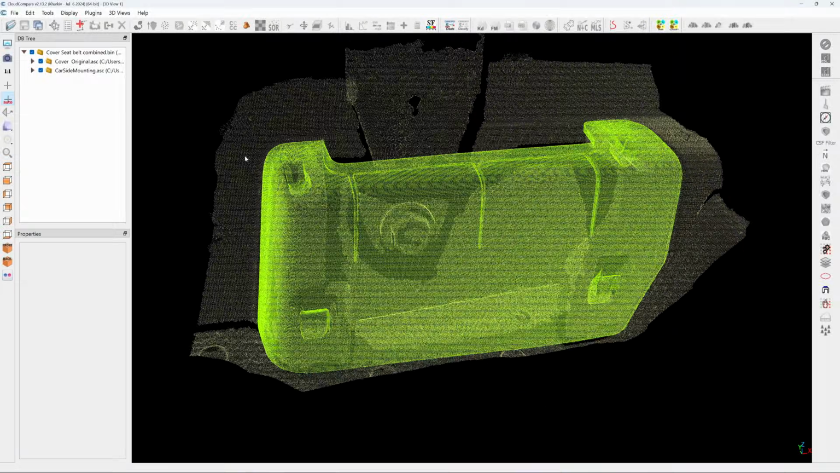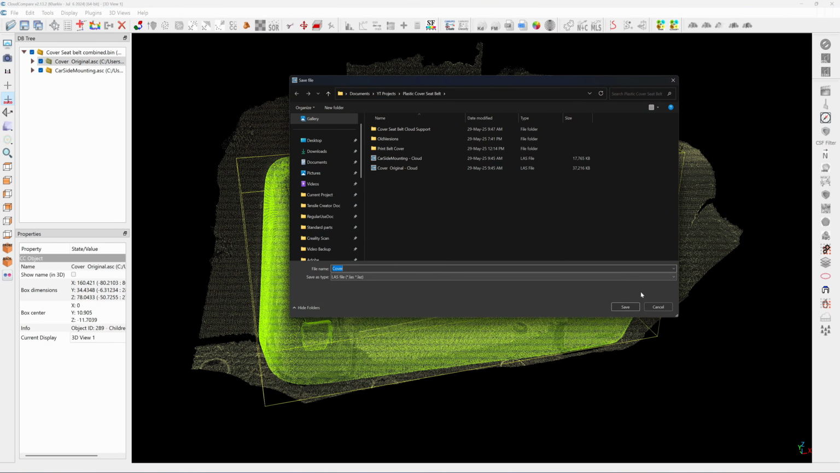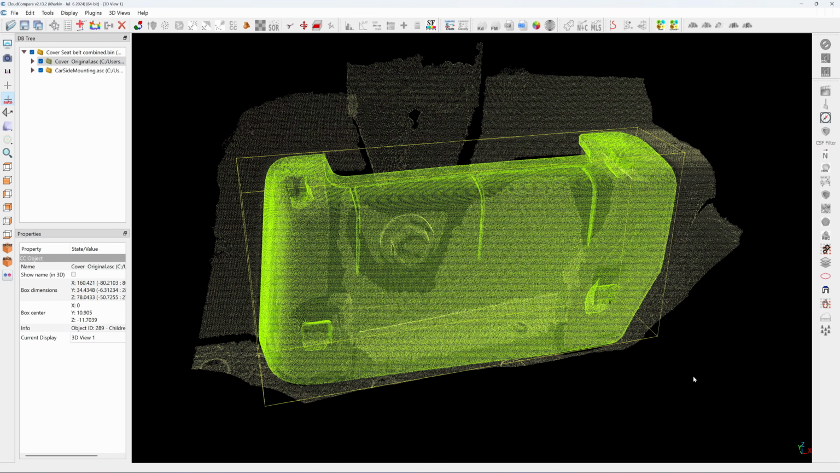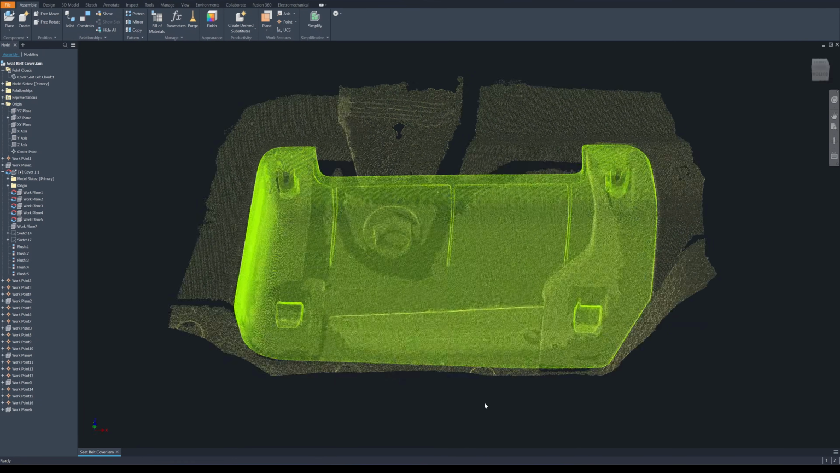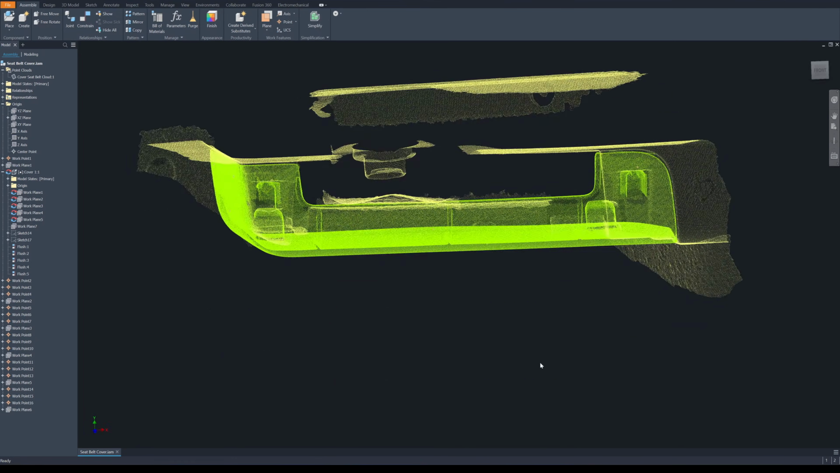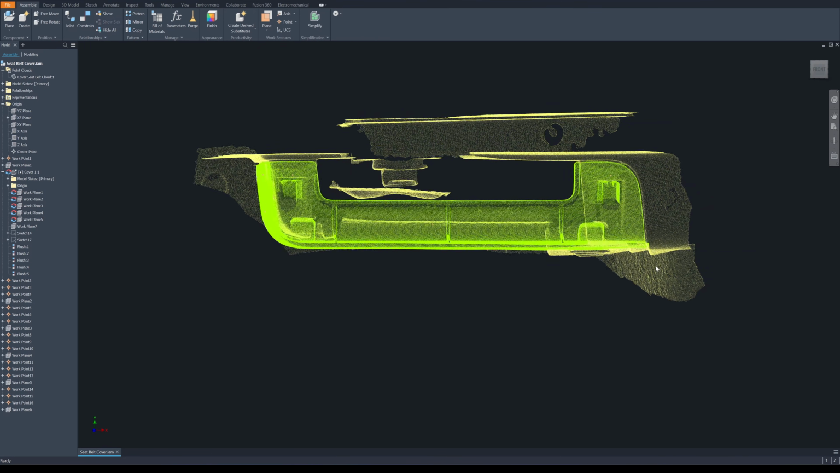Okay, next I will export this in the LAS format, and then I will convert it to RCP files using Autodesk Recap. Okay, here in Autodesk Inventor, I import the point cloud from CloudCompare. It has already been aligned to the XY plane.